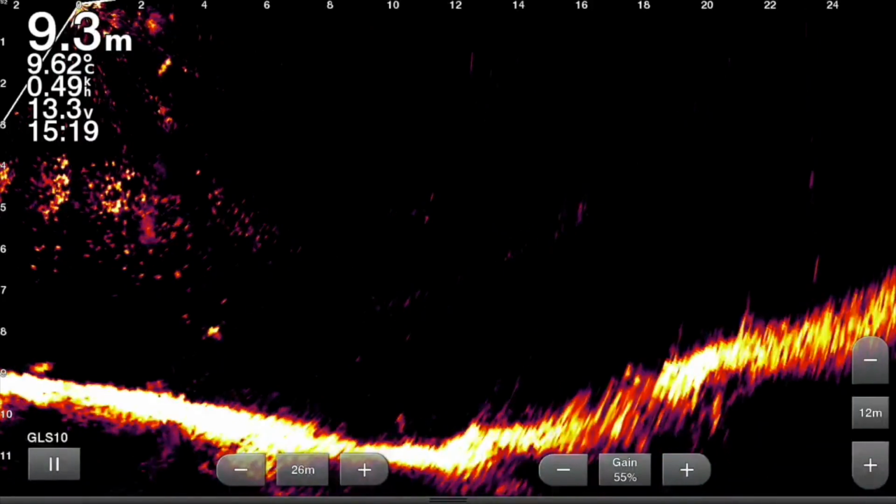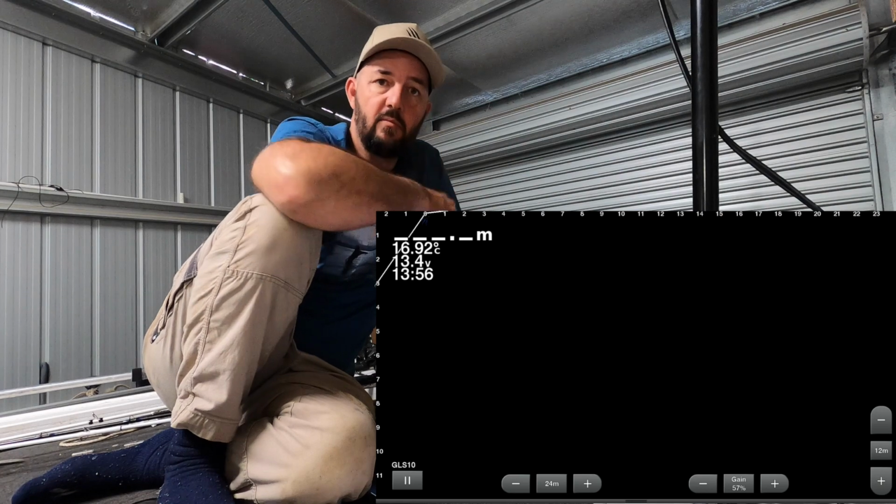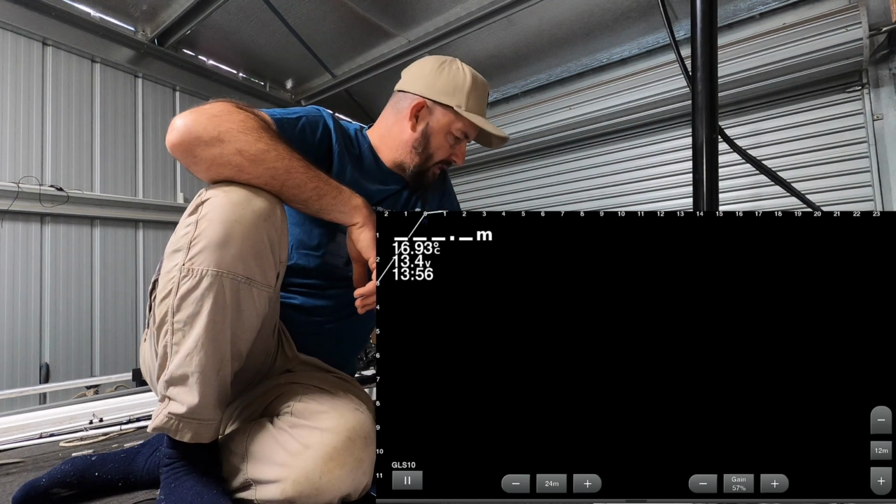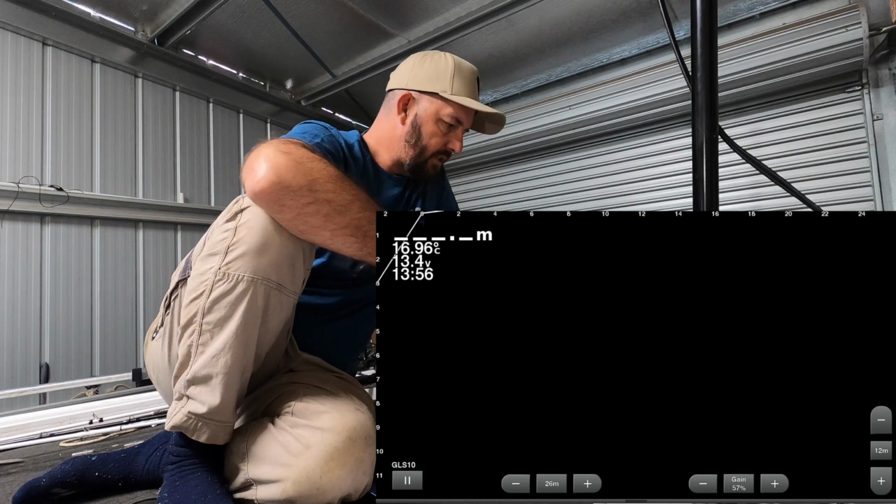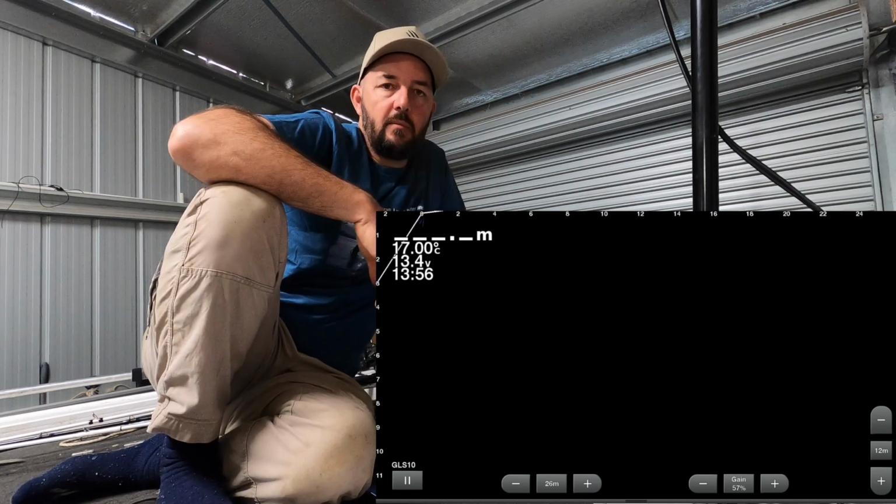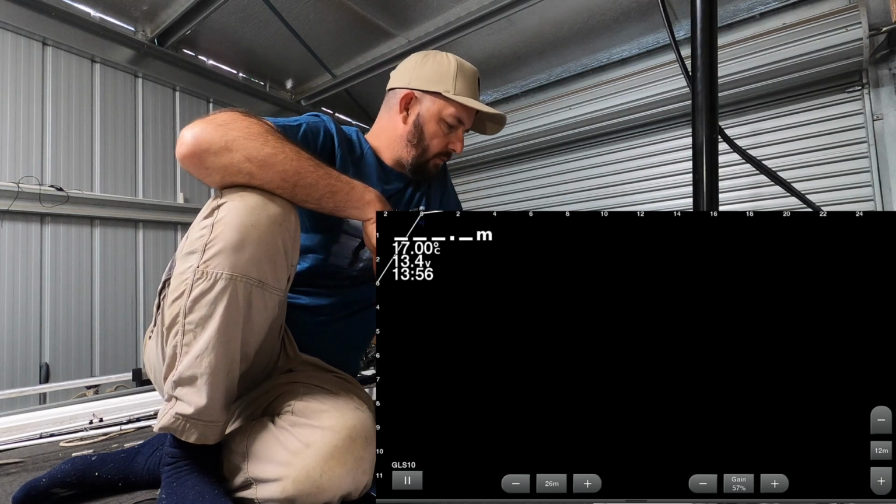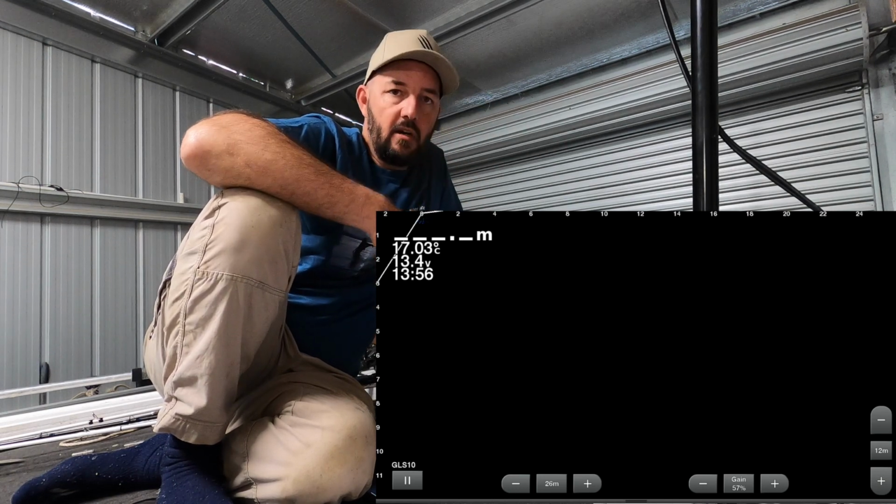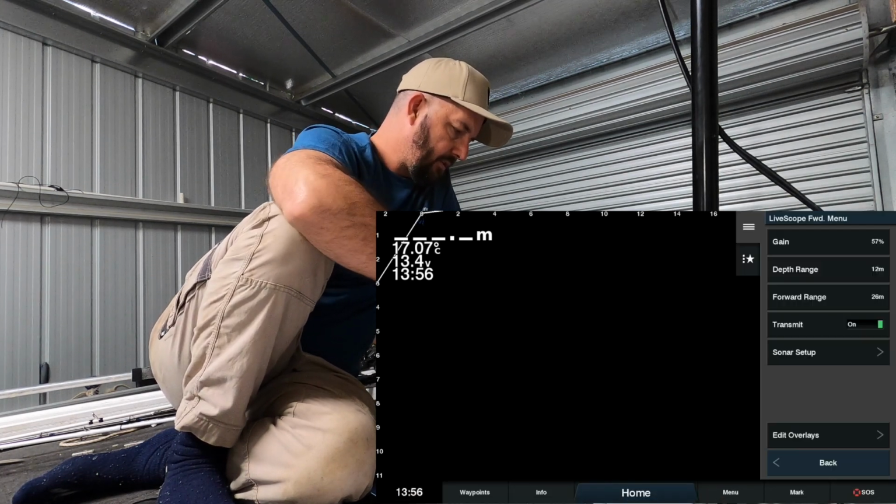So you can see there my range is set out to 24 metres and a 12 metre depth. I usually find that's pretty good. I'll sometimes push out to 26. Just gives you that extra couple of metres to be able to pinpoint those fish and see your lure hitting the water. But that's really about it. That's really my sort of settings. Like you can see that the gain's sort of sitting at 57.